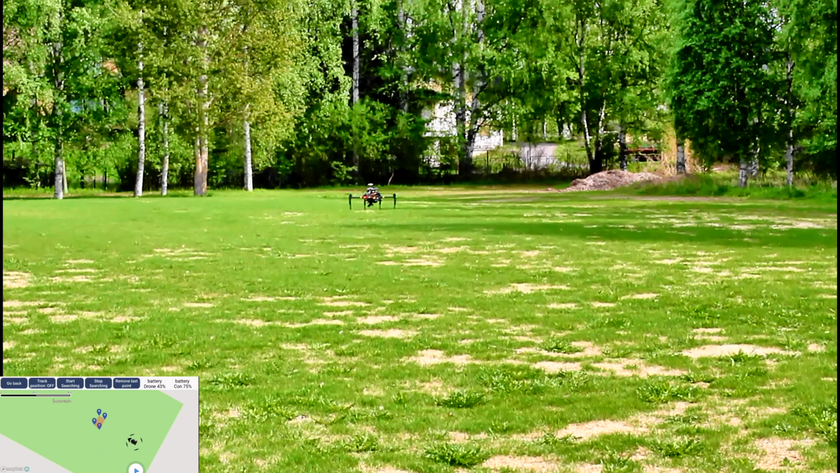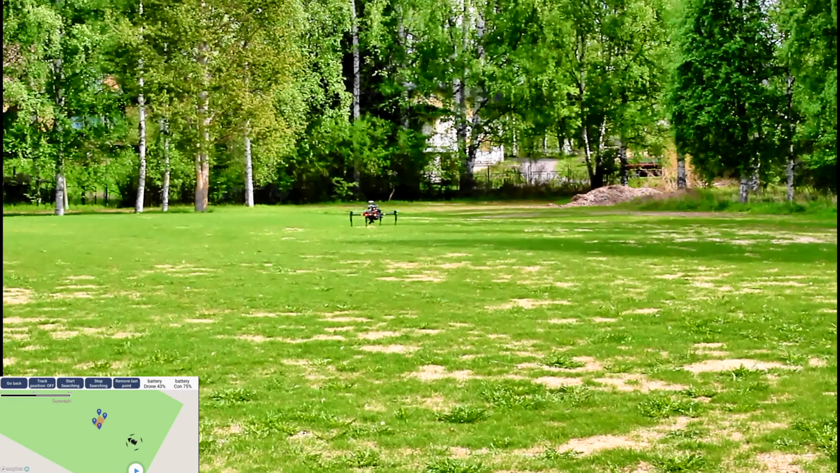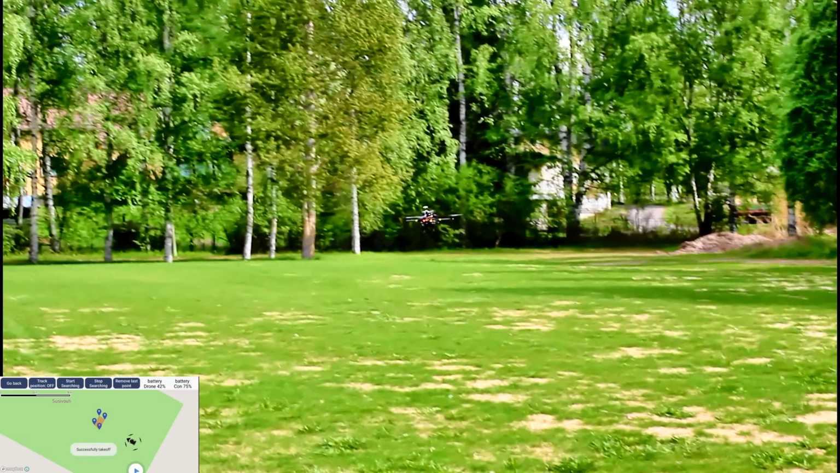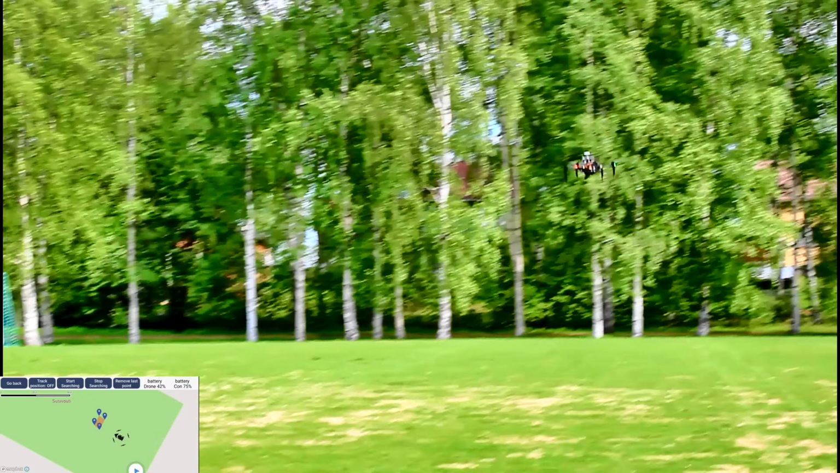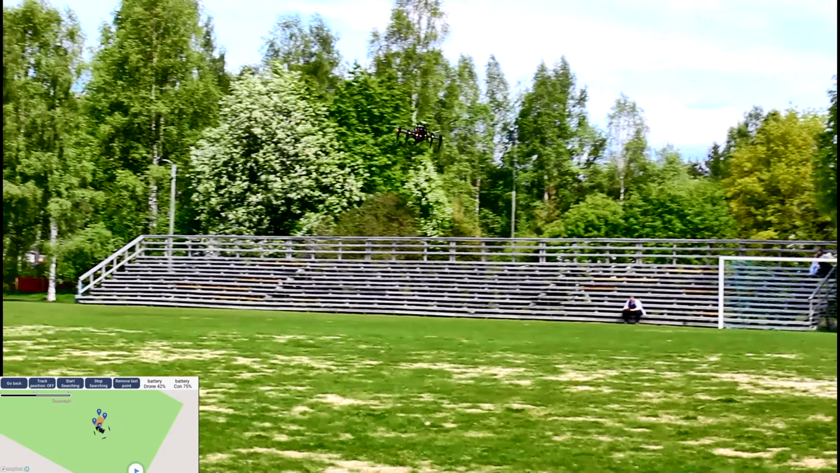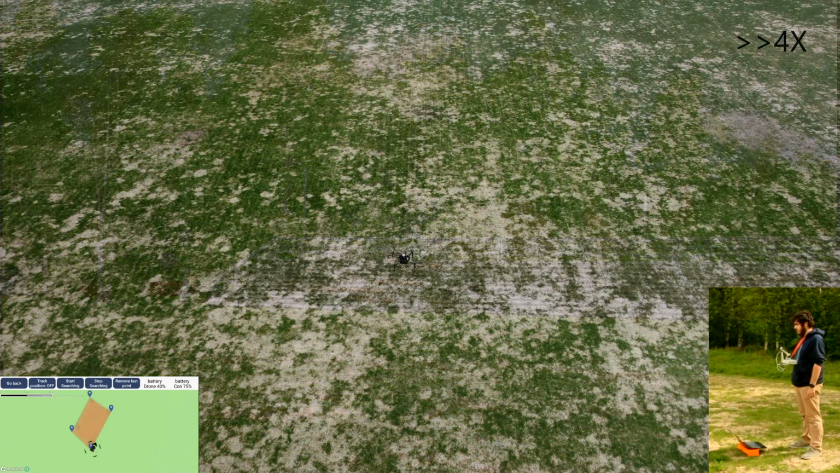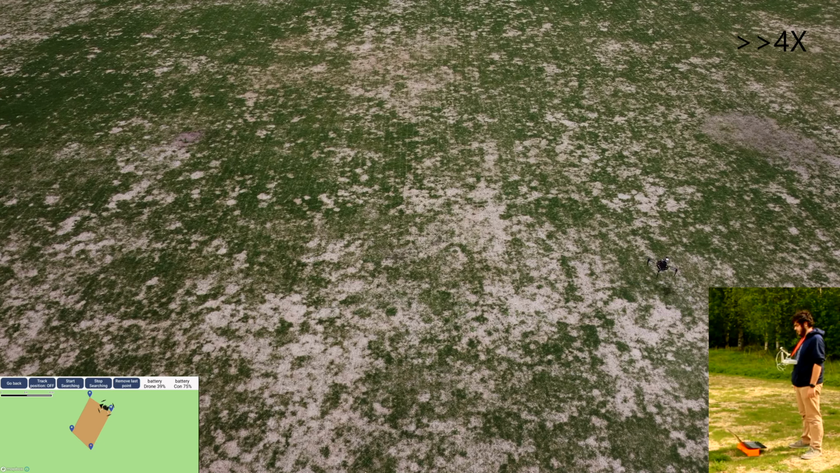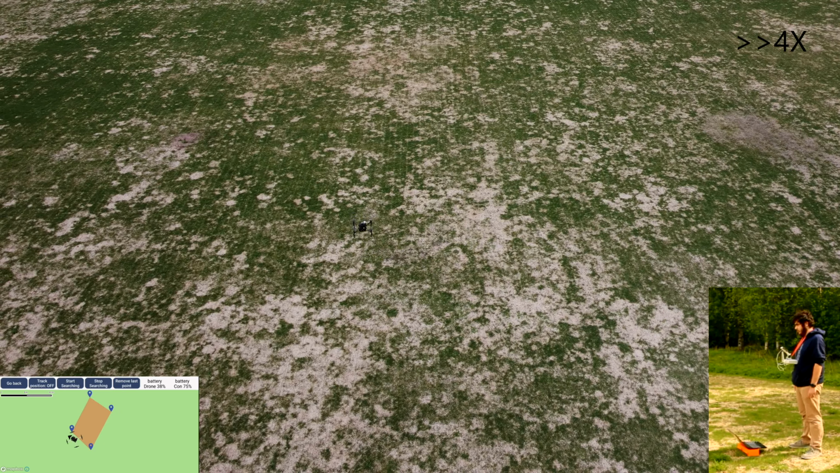First, it will take off and fly to the selected area. When arrived at the area, it will do a search pattern while a thermal camera is looking for body temperature.